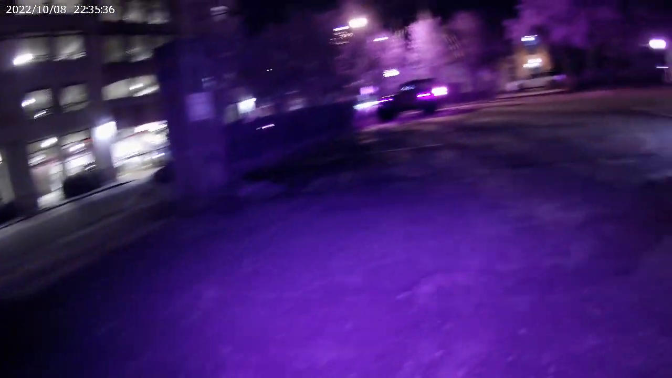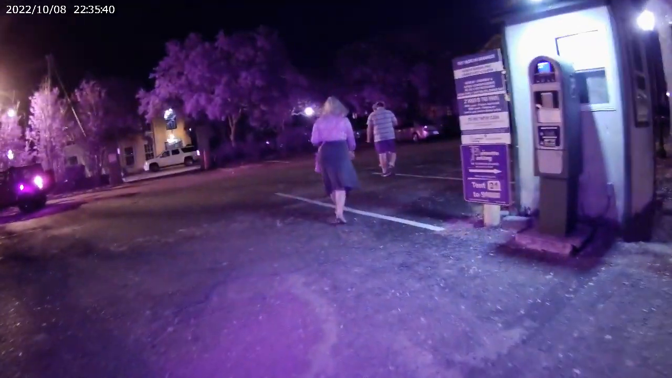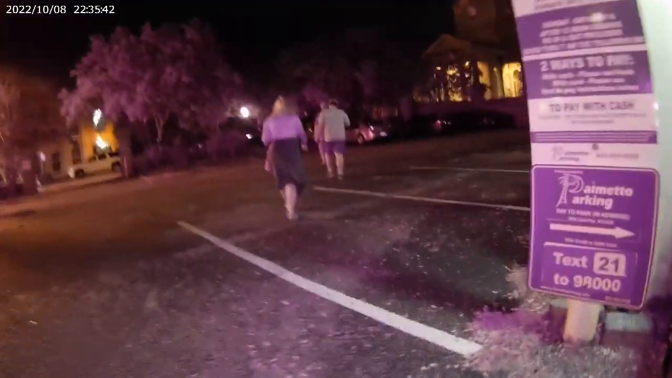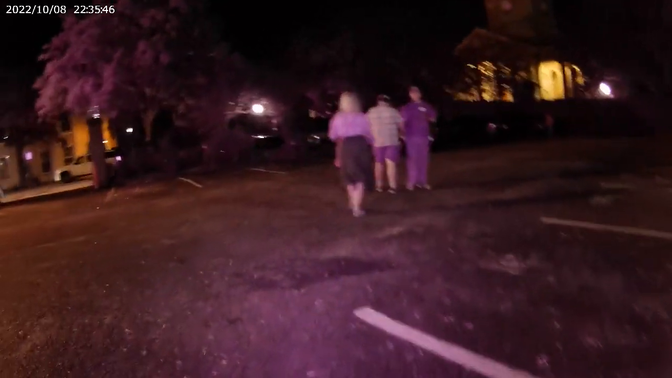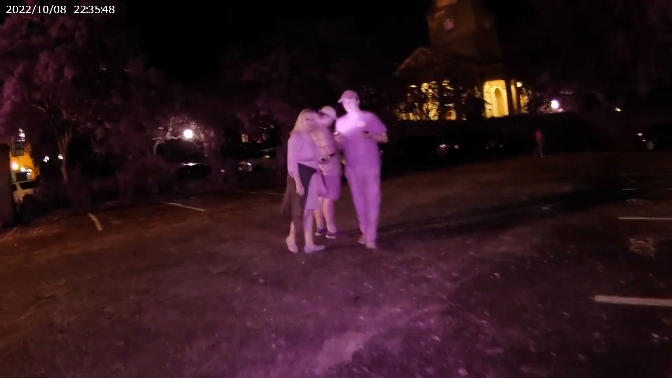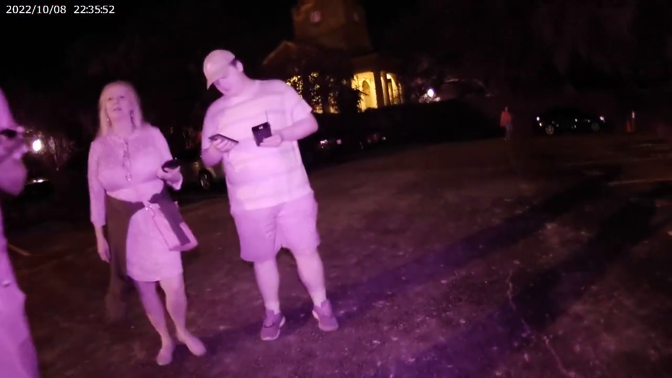Are we on? Maybe we can get our photo here with the church in the back there. So how? No, we need to get over there. Come stand here, Michael. That's a cool church. That's what I do with my watch.